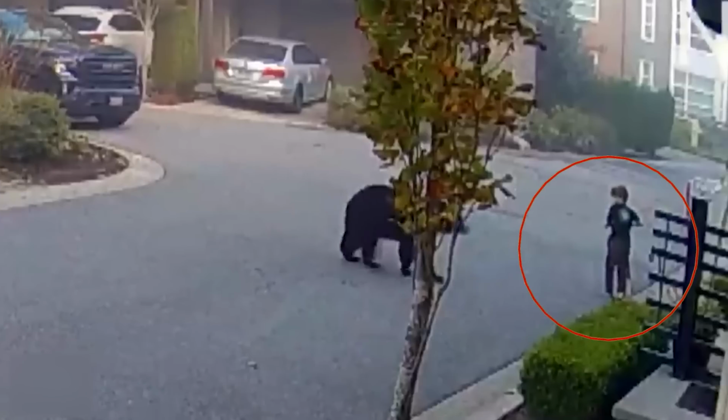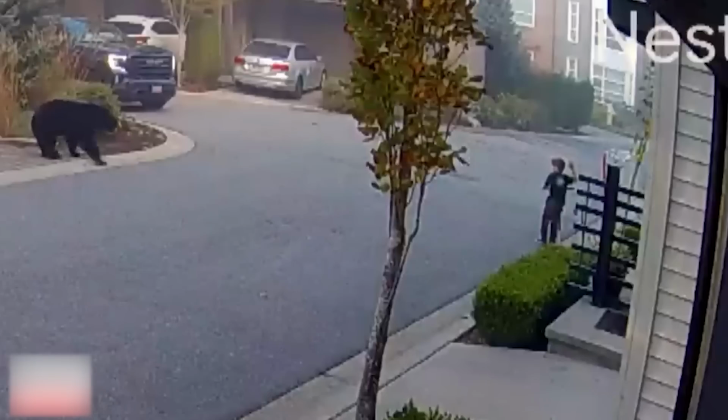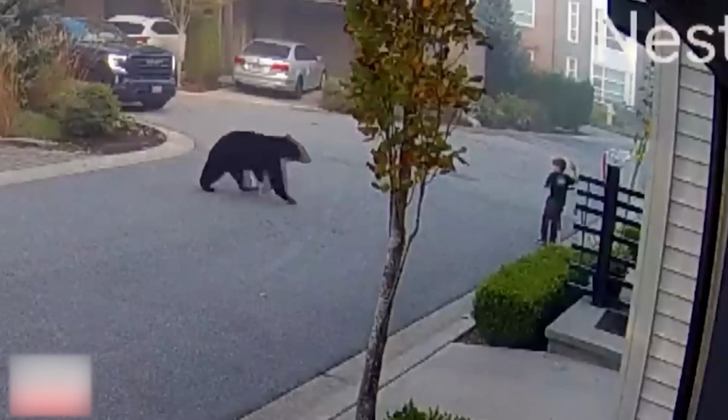Massive bear encounter. Watch as 7-year-old Huxley faces off with a black bear while riding his scooter in broad daylight near his Canadian home. The bear charges straight towards him, but Huxley remains calm and stares it down. The bear halts in its tracks, unsure of what to do.